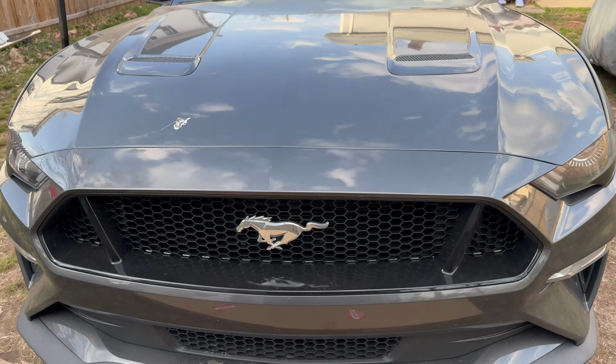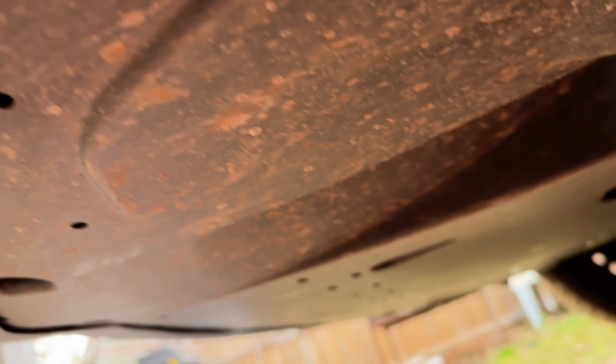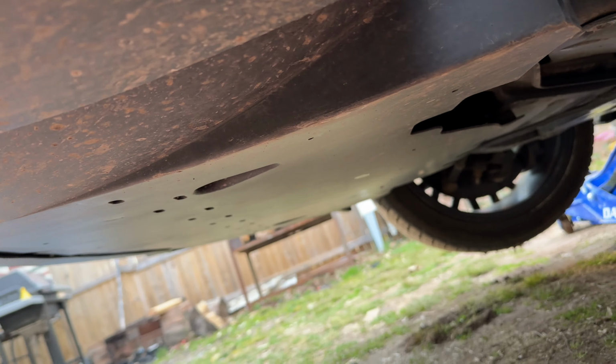Got bird shit right there. All right, so we got it on jacks. Then we gotta remove these 2 screws. This shit's filthy, bro. I'm gonna wash this after.